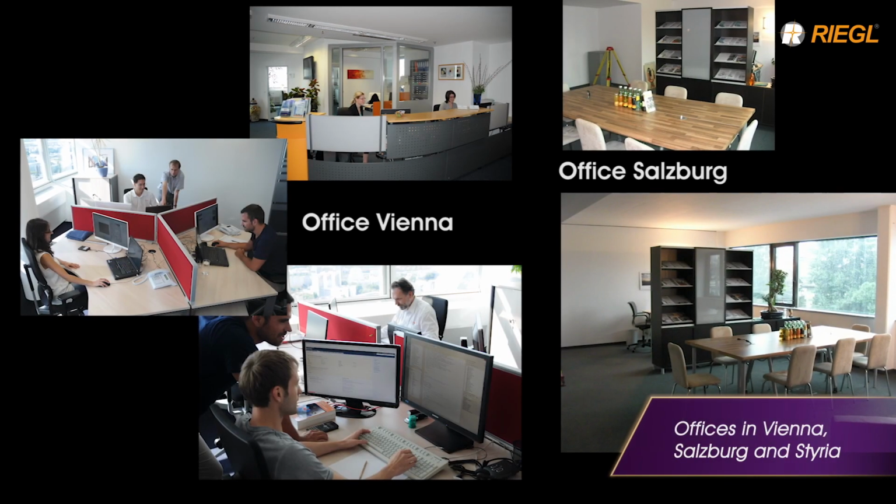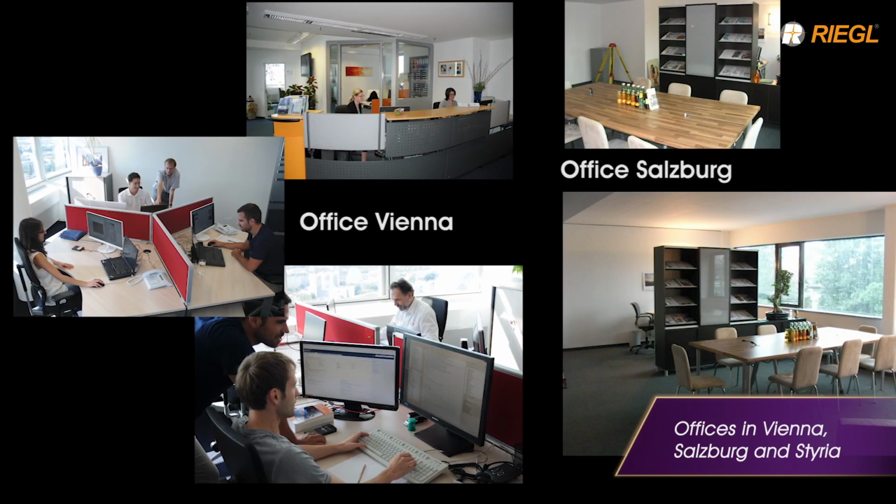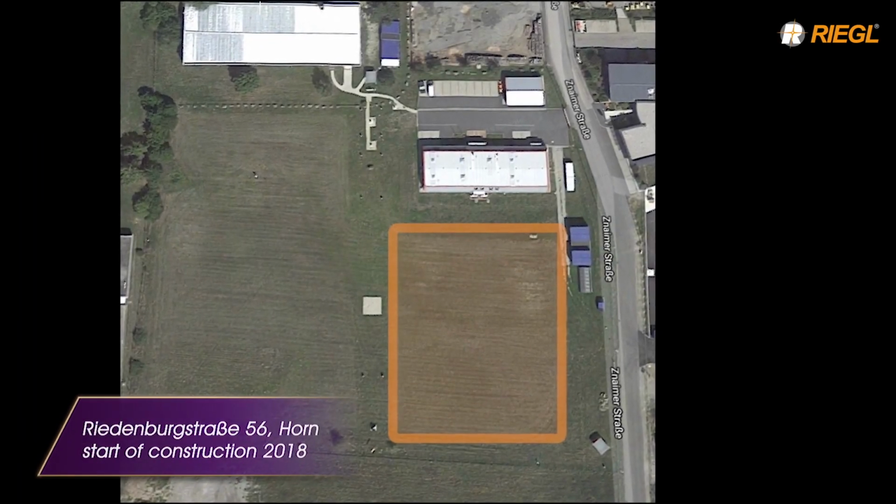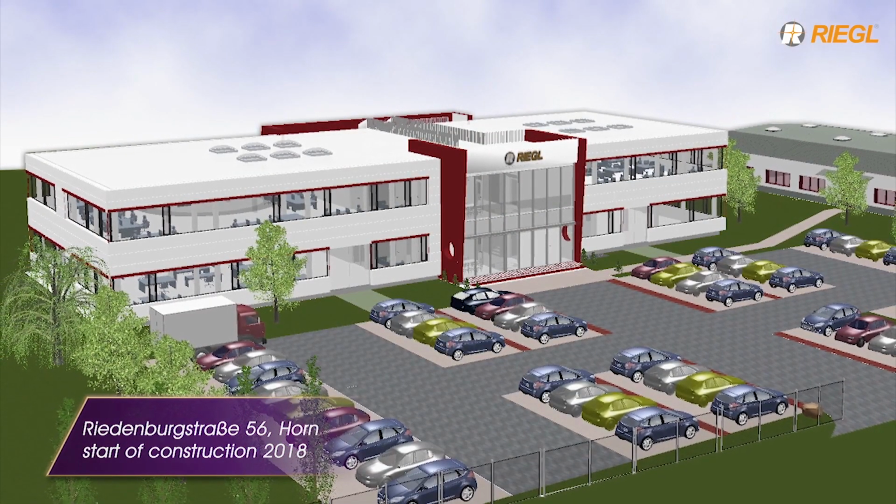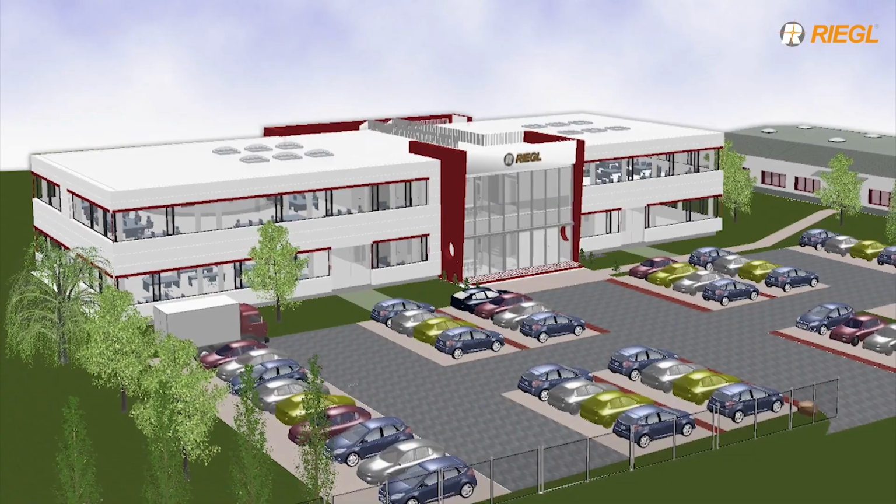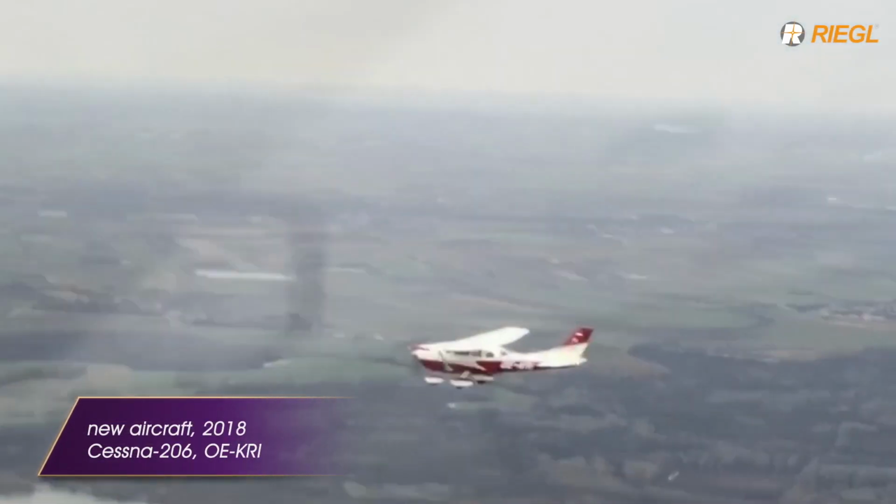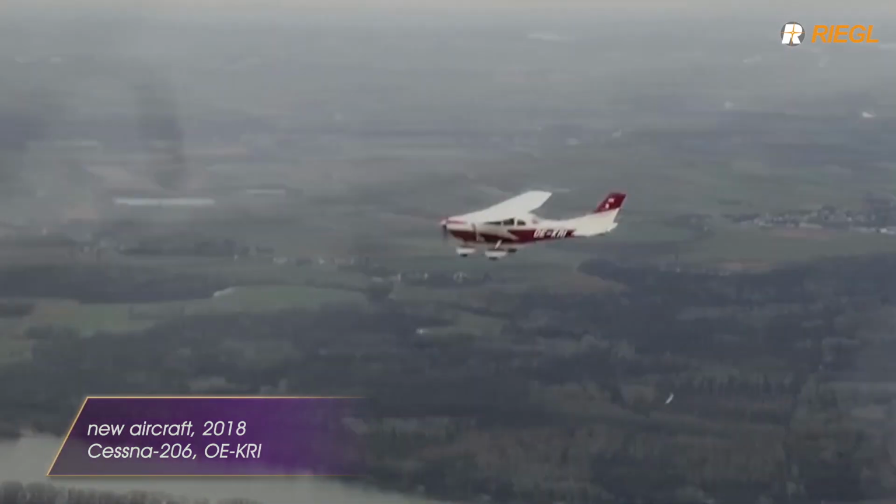Additional offices in Vienna, Salzburg, and Styria completed the presence in the German-speaking region. Just in time for the 40th anniversary, the groundbreaking ceremony for an additional manufacturing building, which will almost double the currently available operating space, is taking place. With the addition of a new Cessna 206, the Riegl aircraft fleet required for test and calibration flights is also growing.